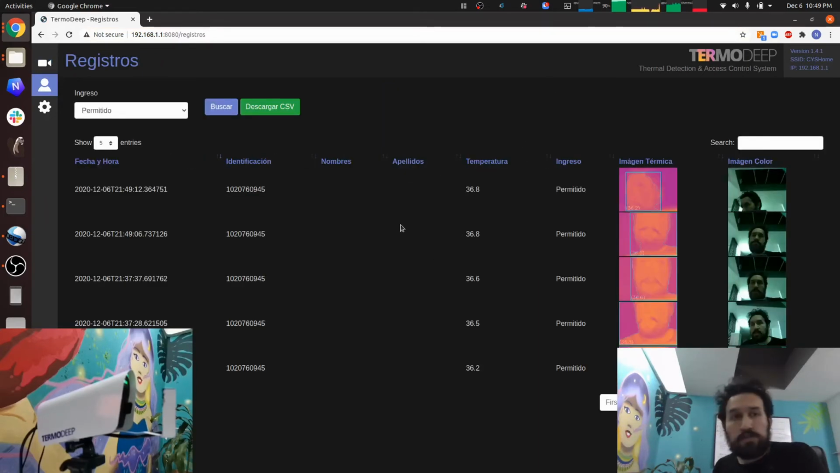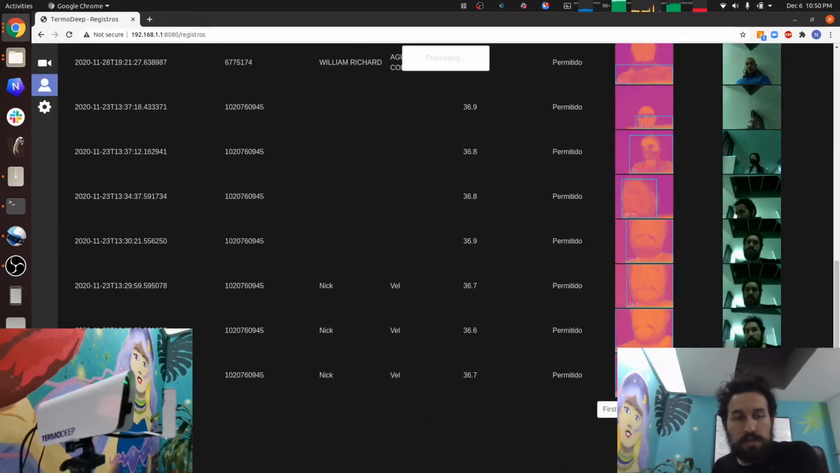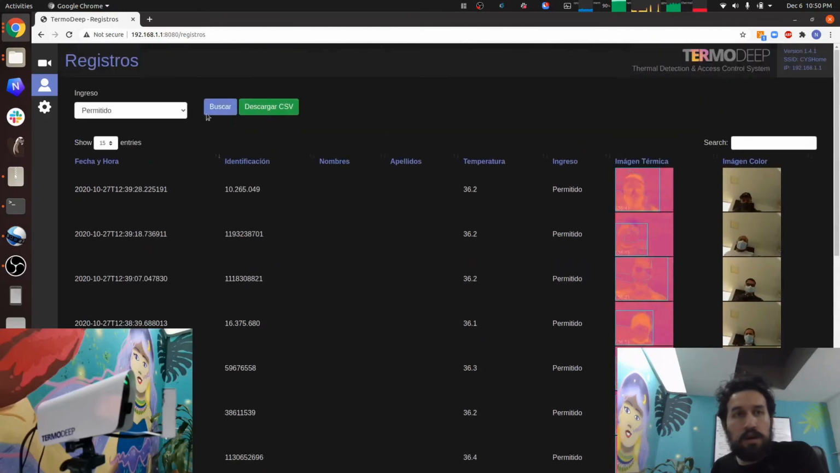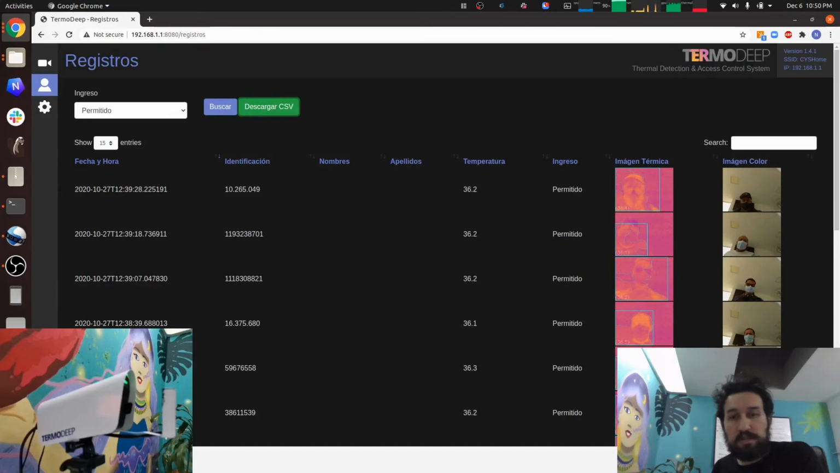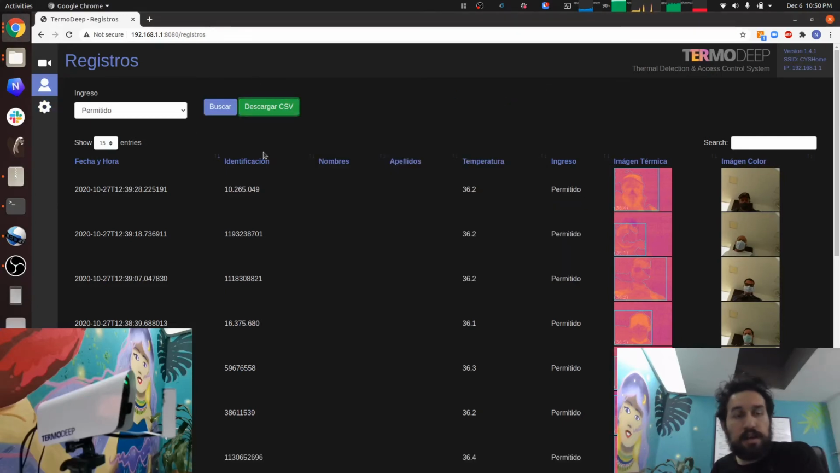of registers. So here I can see, for example, the last 15 registers, the date and hour, ID, name, last name, depending on whether the person put their ID. And for example, let's see here. For example, I have 126 registers right now, and I can download all the information as a CSV. Sure, so here I can see all the information, and I can also filter by name.